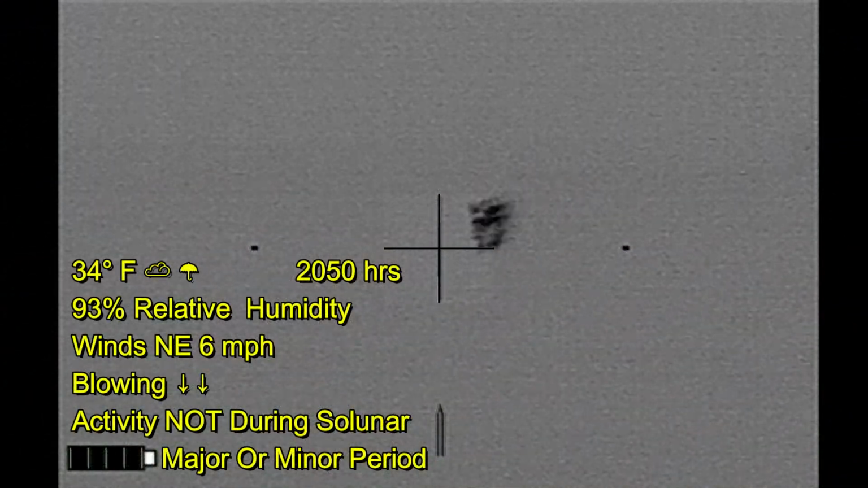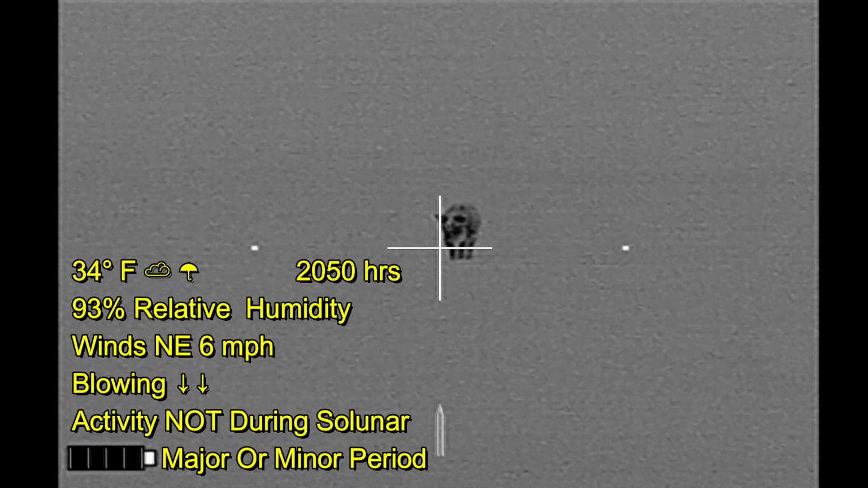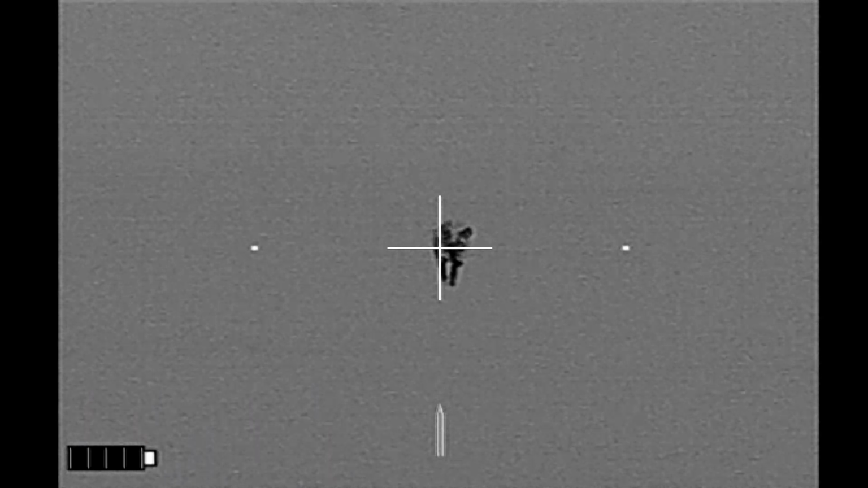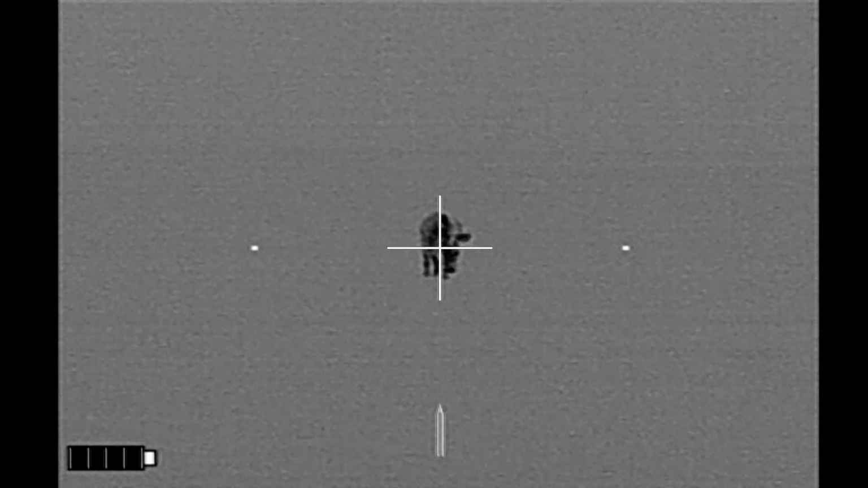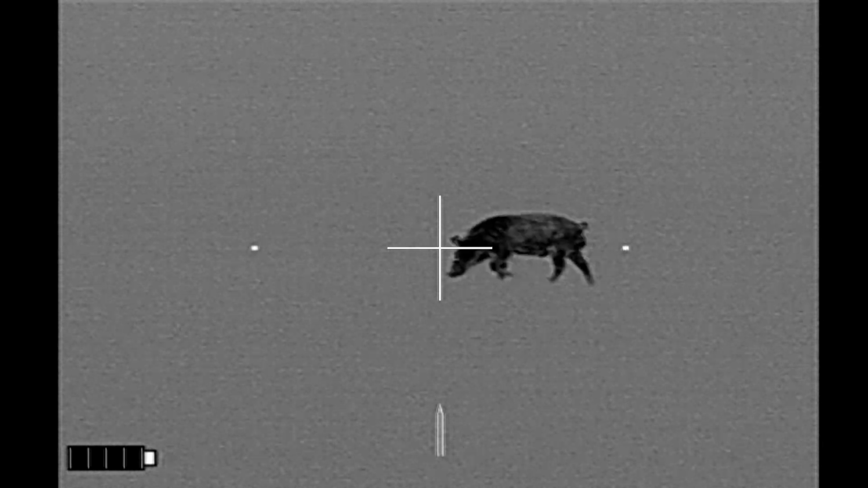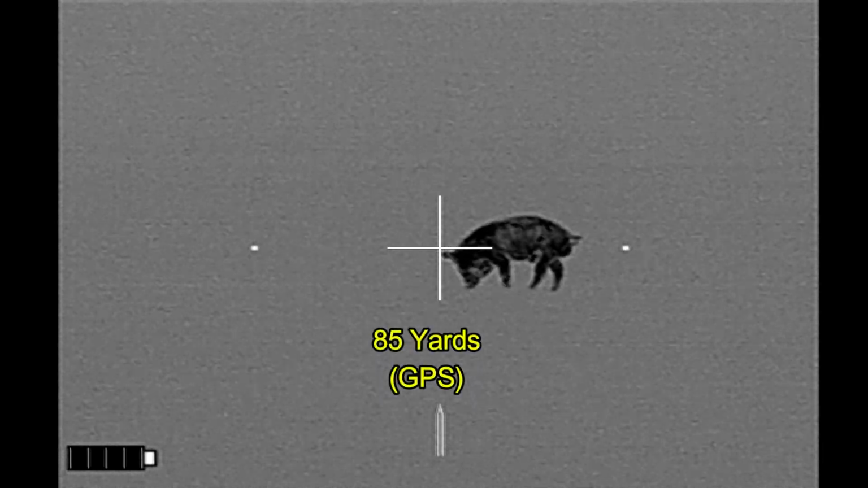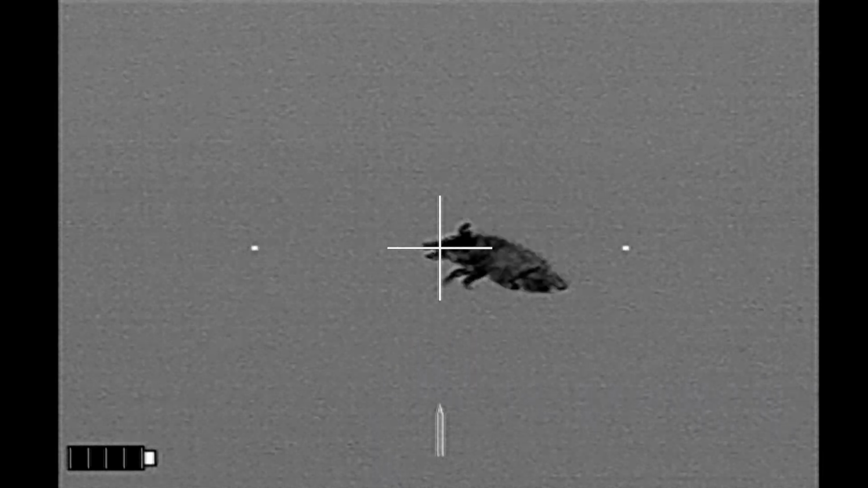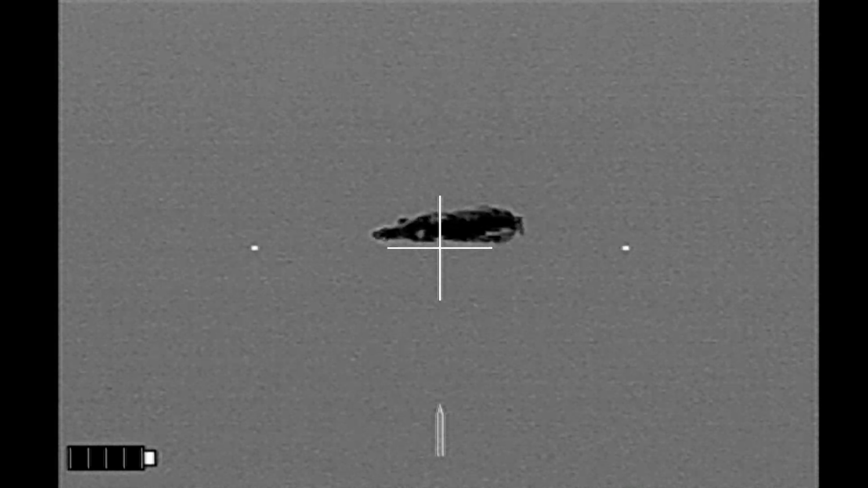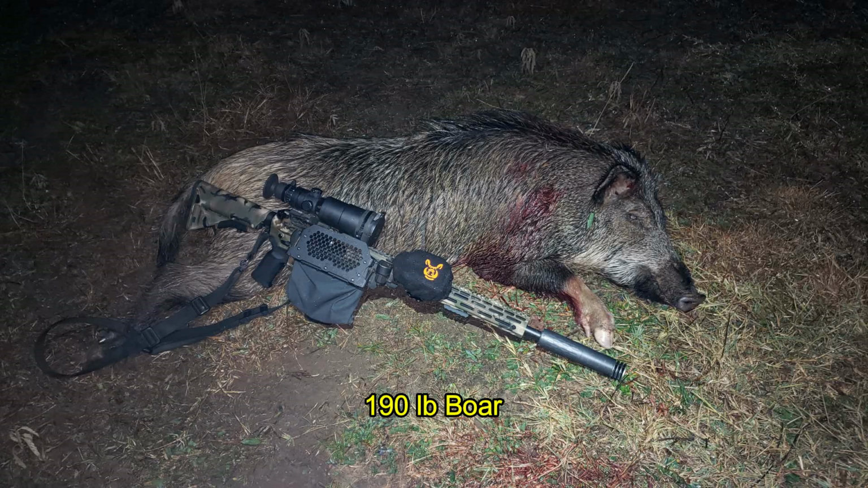I did not find that boar that ran off, but while looking for it, this other hog comes trotting in my direction. So once again, I'm just going to wait for it to get closer. It turns broadside. And down it goes. As I made my approach on this boar, I could see that it was still flicking its ears, so it got shot a second time, and it turned out to be a 190-pound boar.